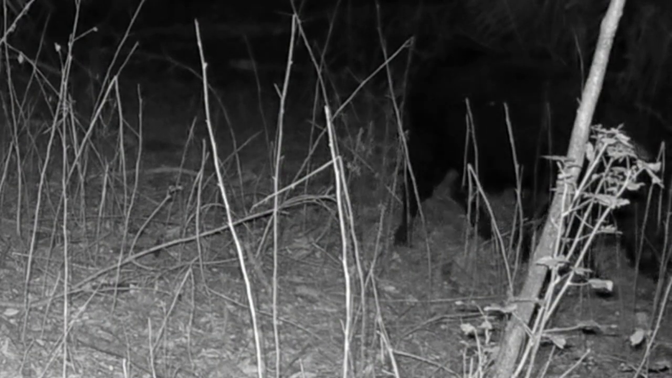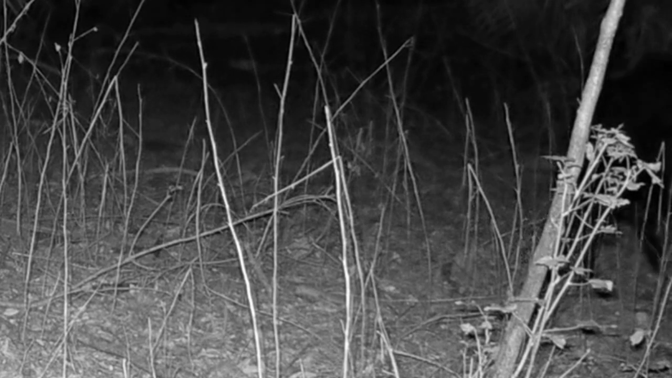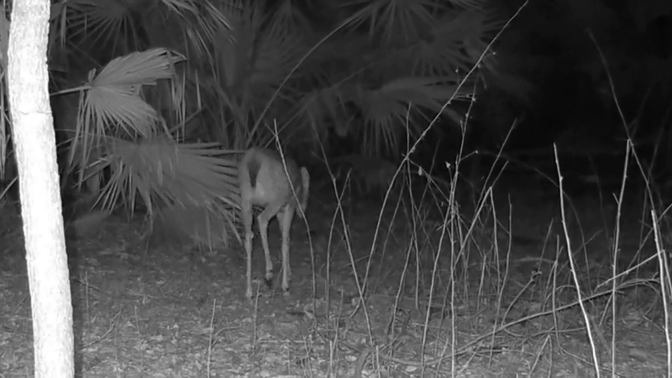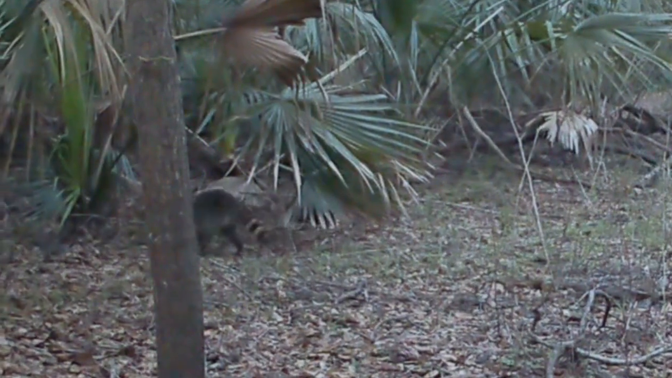This is a pig. He's really black and it's really dark out and it's hard to see. I had to zoom him in. Third location, like I said, this is where we see a lot of deer, but we saw more than deer here for this week. There's a raccoon wandering by, kind of high stepping. Not sure what that's all about. But he's doing something.